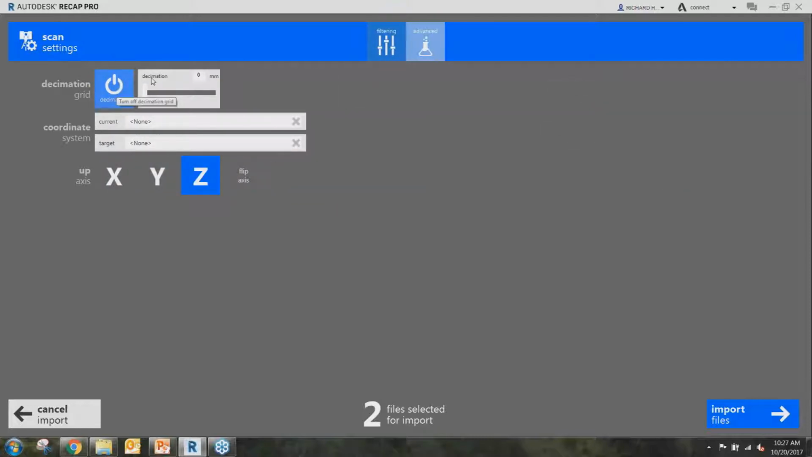So let's say you get a big data set from aerial LiDAR. The first thing you want to do right here is decimate it, most likely. It may already be decimated, but if it's a huge, like 20 gigabyte file, you can go in and say, I want to decimate it, and I want it decimated at a 50 by 50 millimeter grid. And so it's going to delete or remove all the points in between and just create a grid for you.